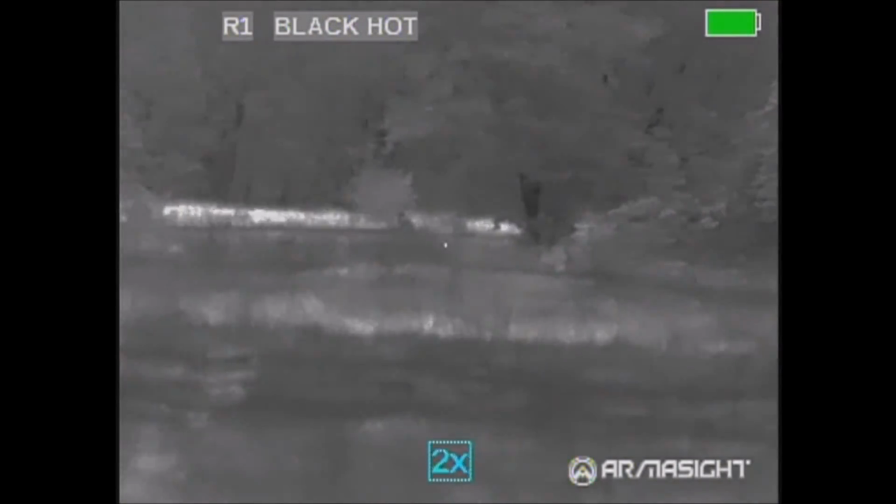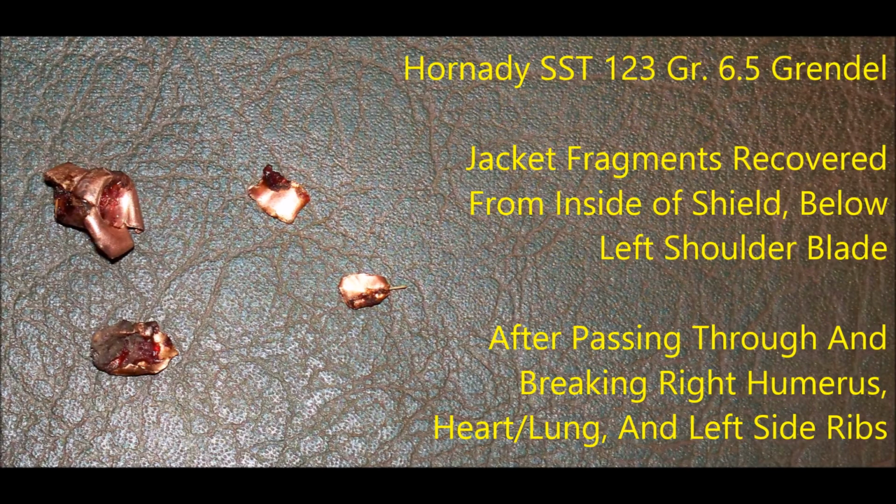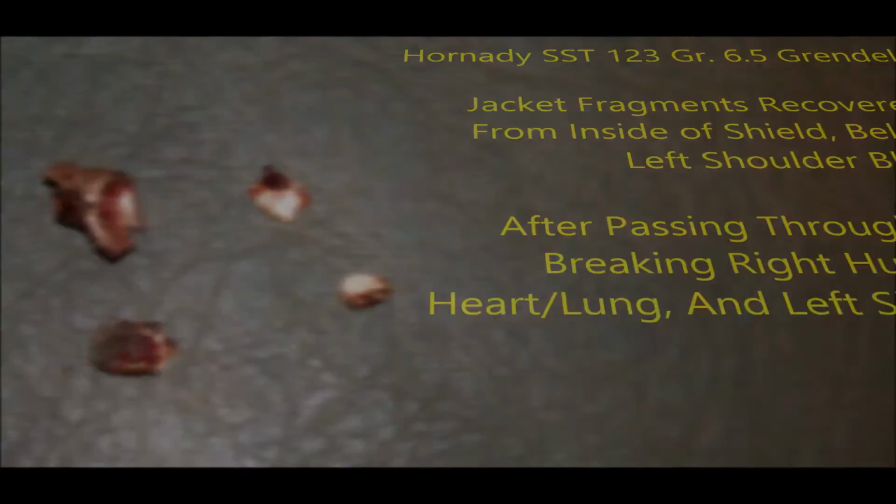And there he goes. He runs about 45 to 50 yards. We find him pretty quickly. The shot entered the right front shoulder, broke the humerus, passed through the organs, and we found most of the jacket inside of the left shield area below the shoulder blade.